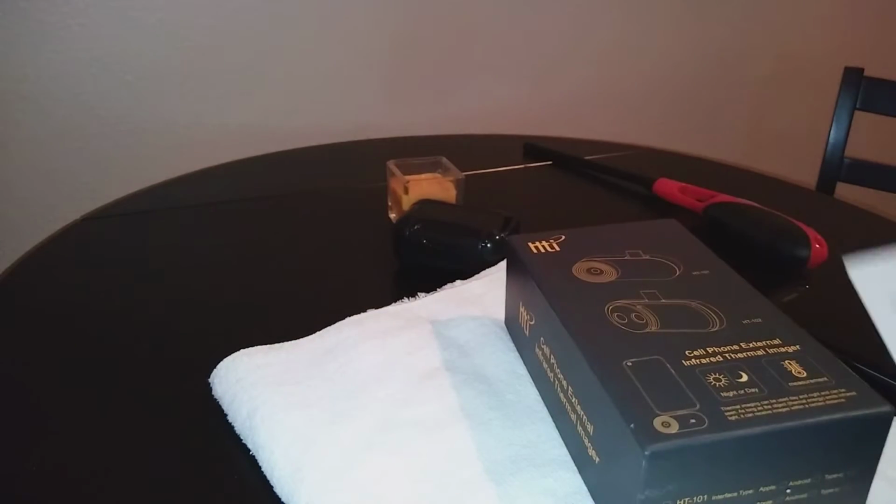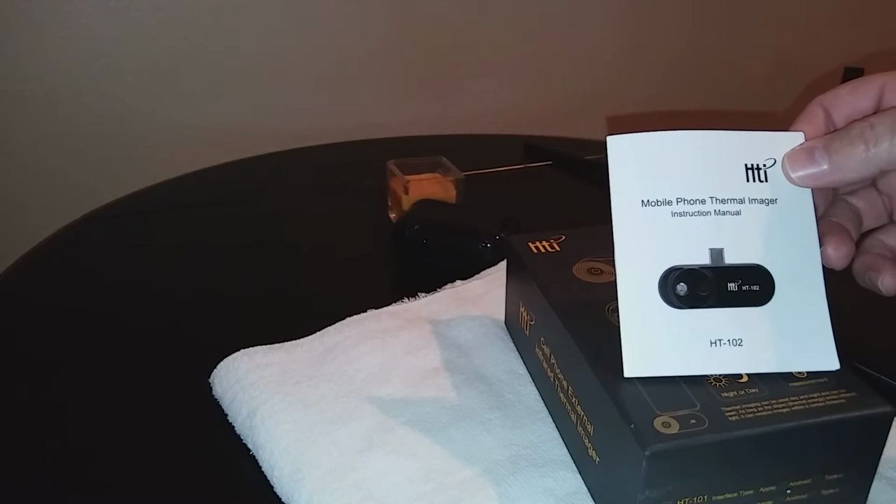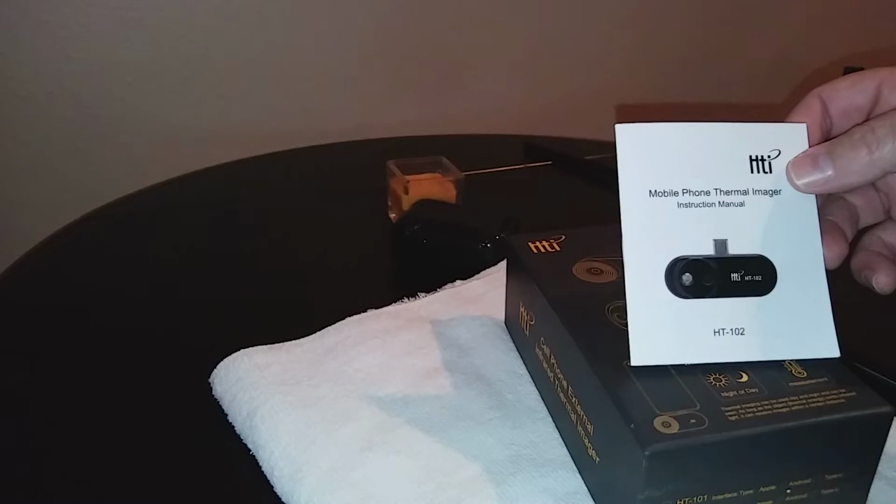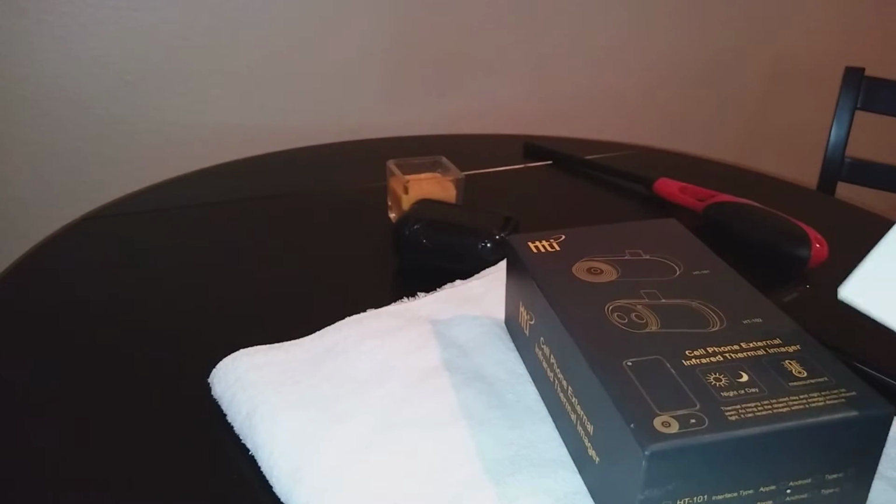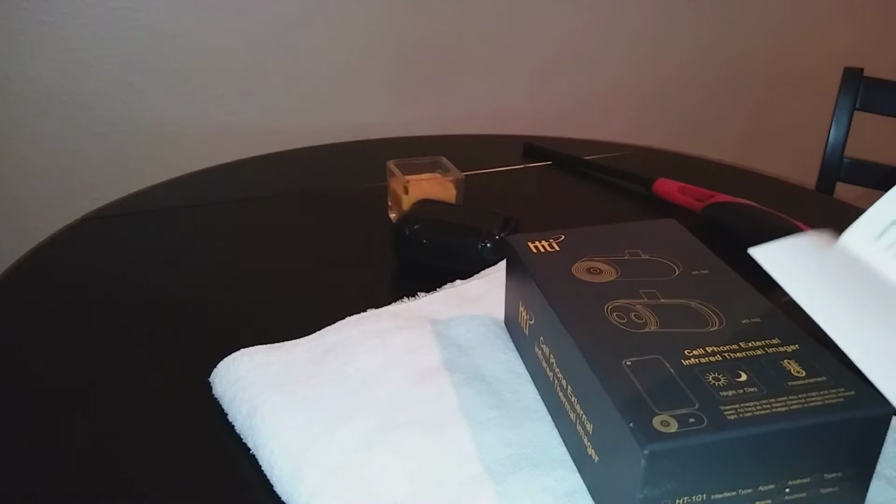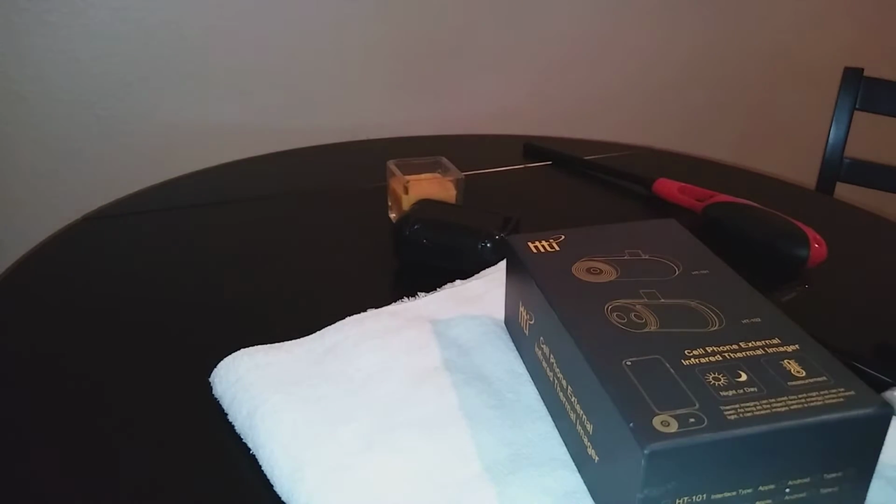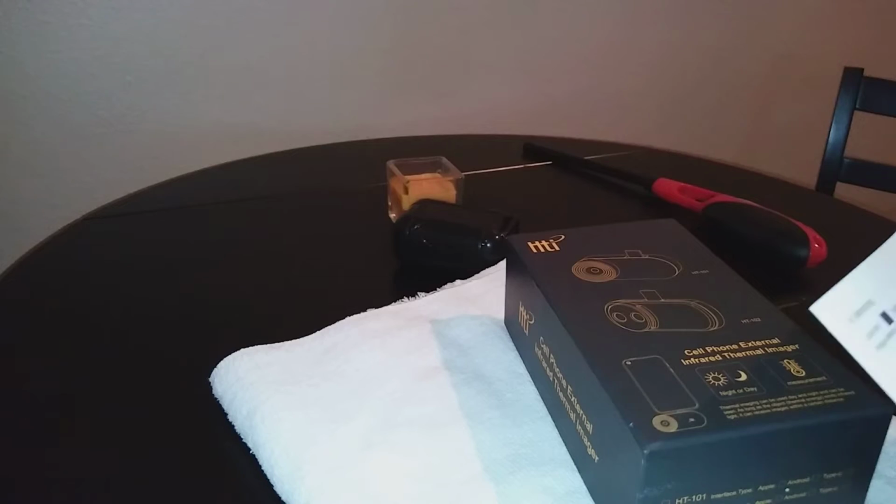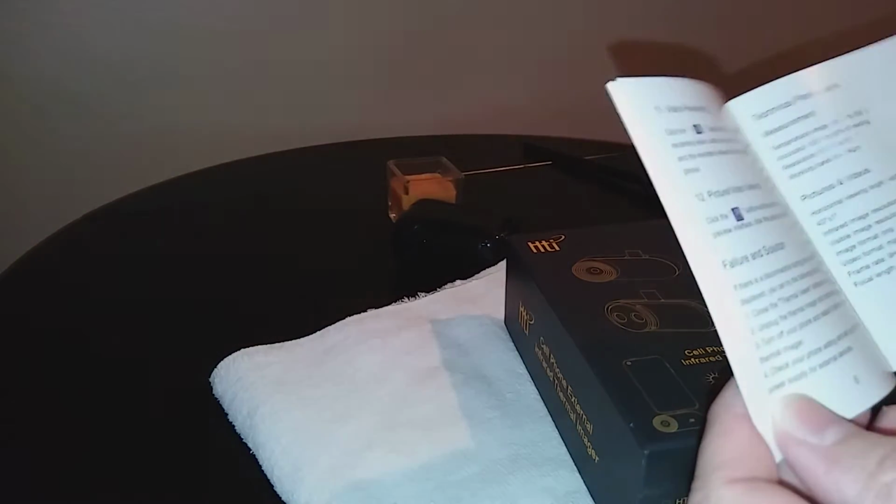Of a mobile phone thermo camera. This is the HT-102 by HTI, and I wanted to purchase an inexpensive thermo camera for my phone. And this one I picked off of the internet for $100 from China. So let's take a look.